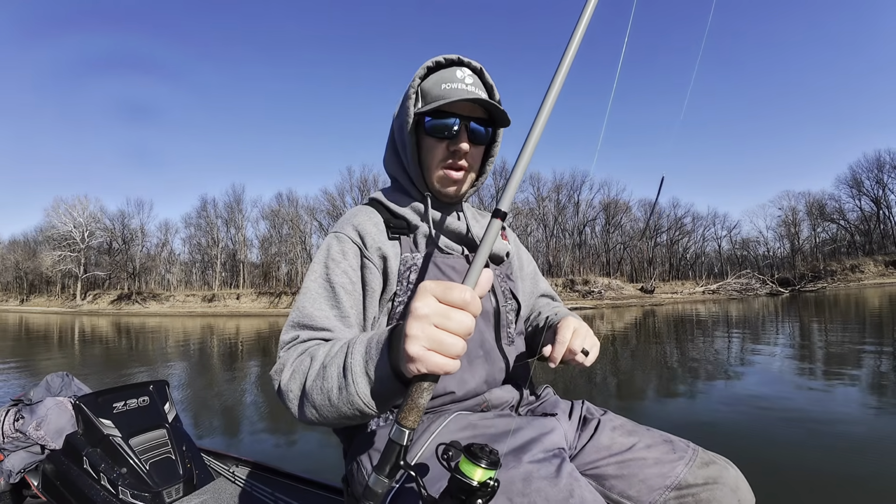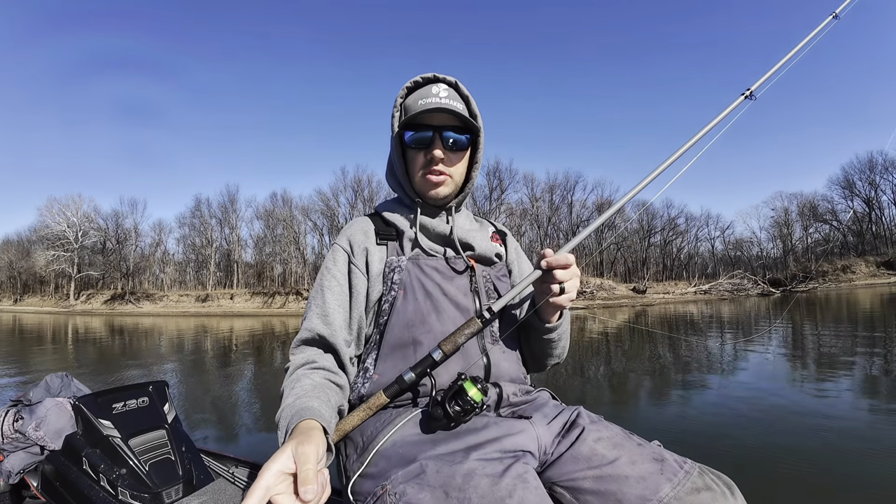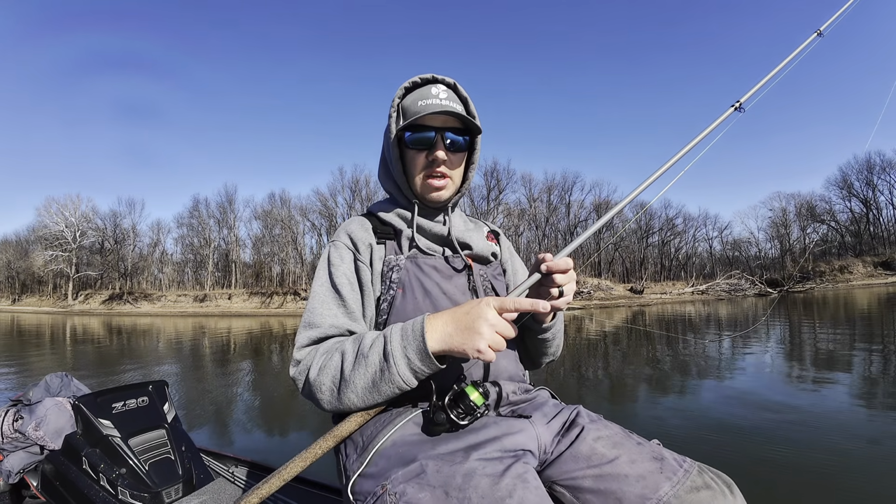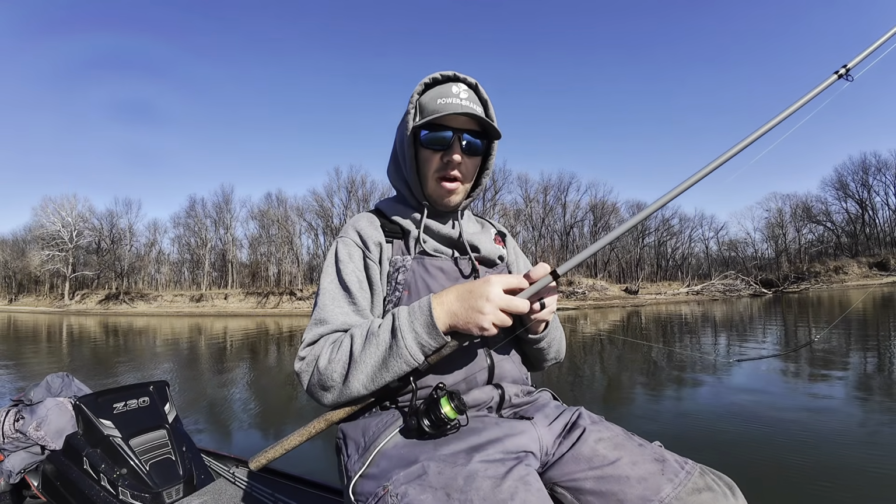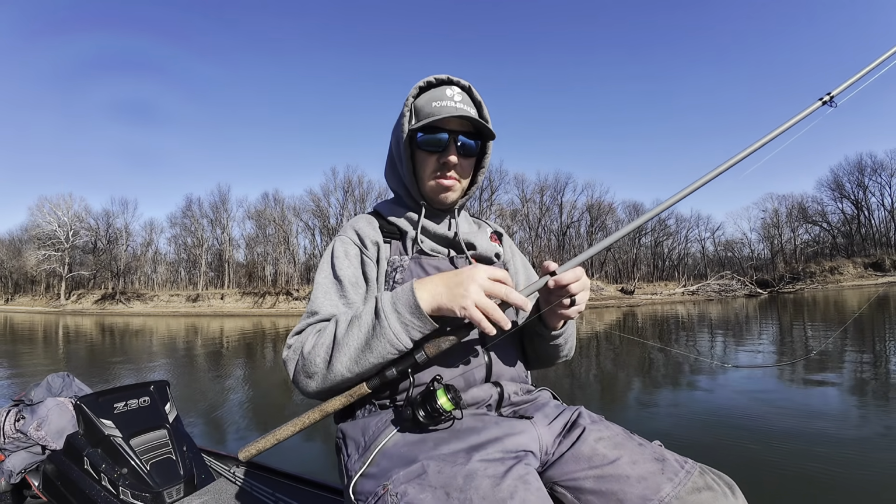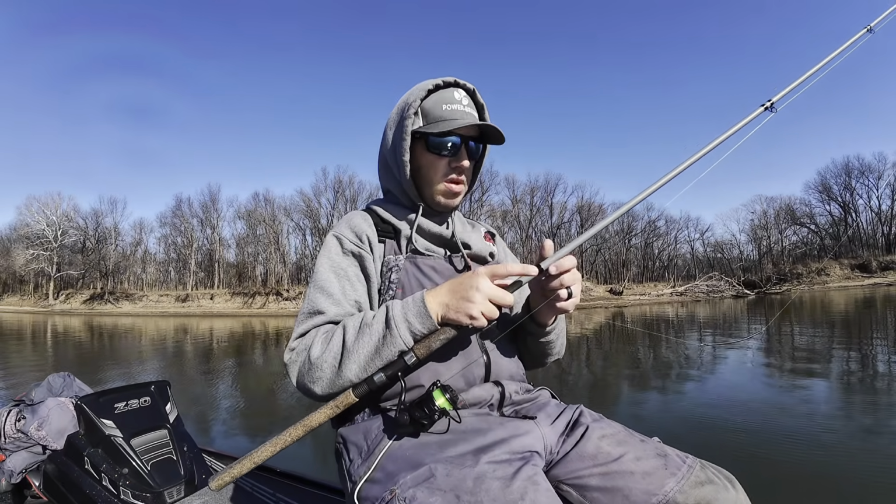So I'm gonna show you what I'm doing here. I have a feeling I'm gonna be using my 7-foot casting rod most of the time, being as clear as this is, and I assume they're probably going to be spooky, especially being a lot of black crappie present. They're going to be tight to structure, but they'll take off when they hear a boat slap or see a shadow coming above them most times.